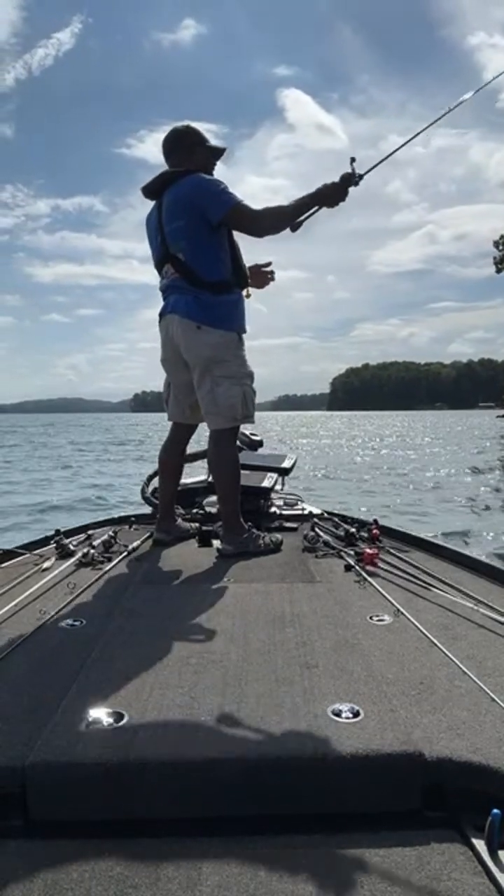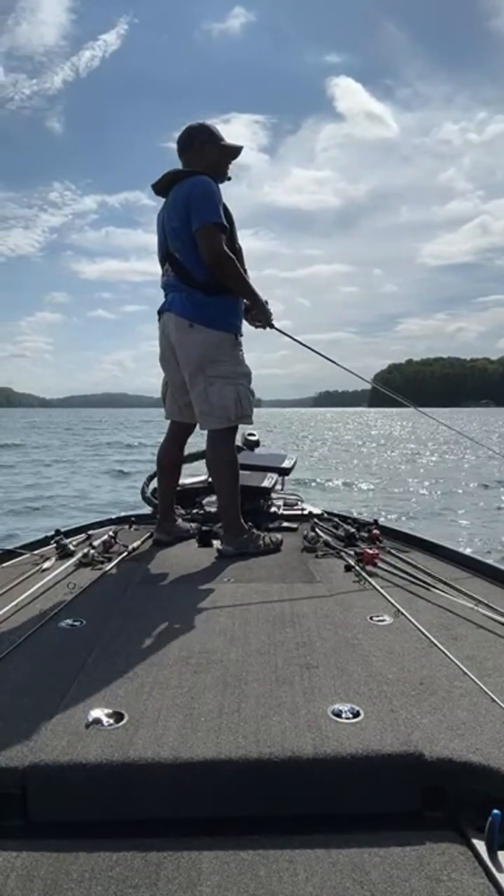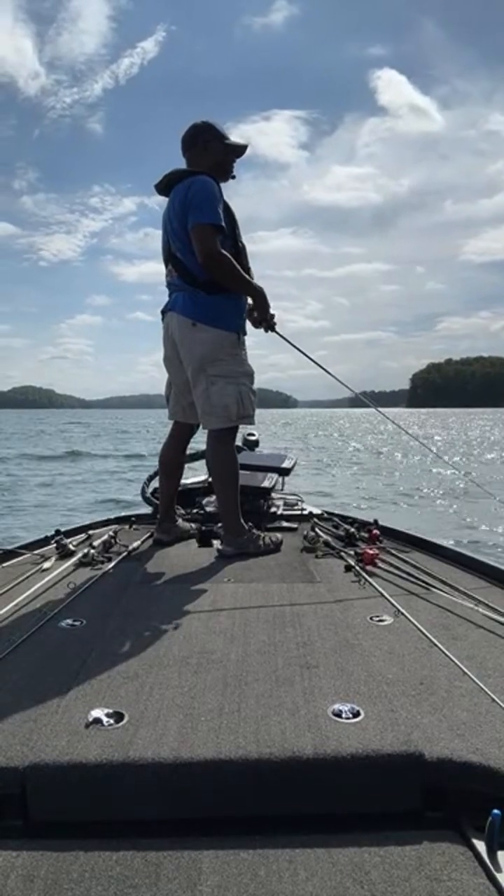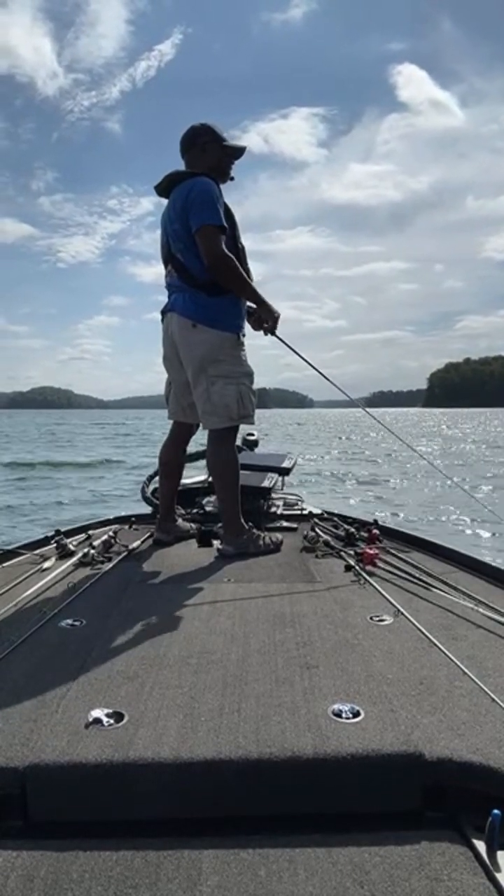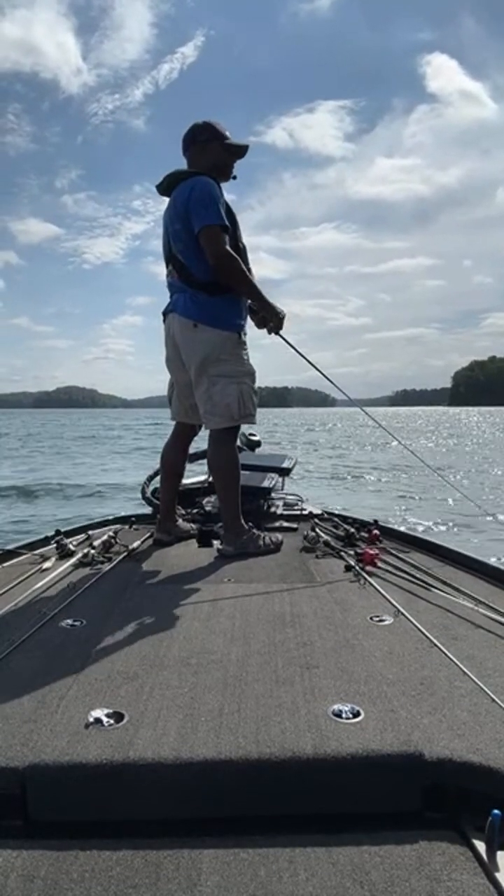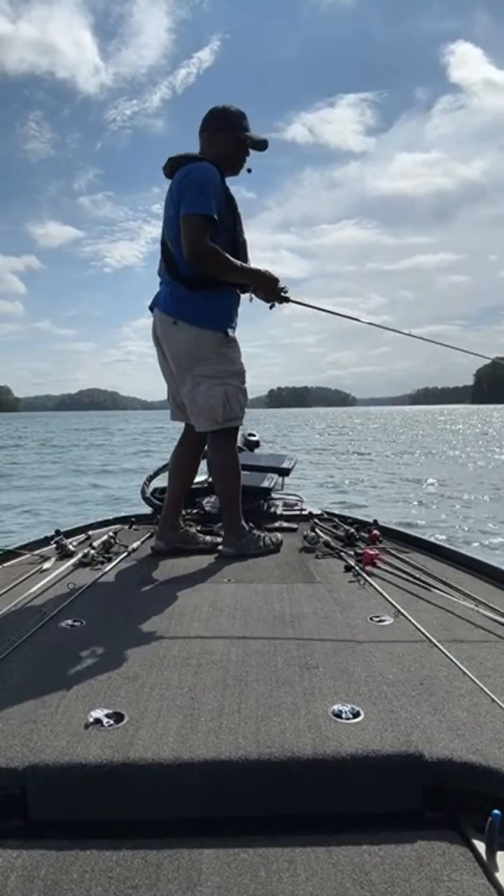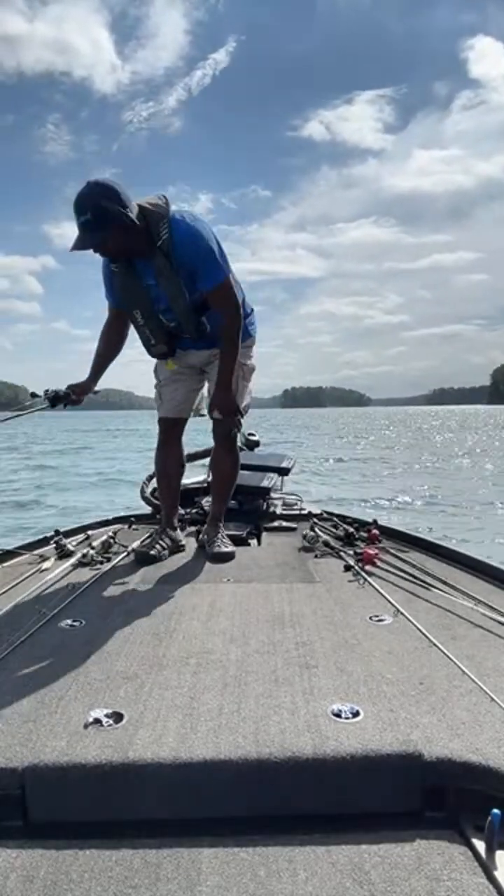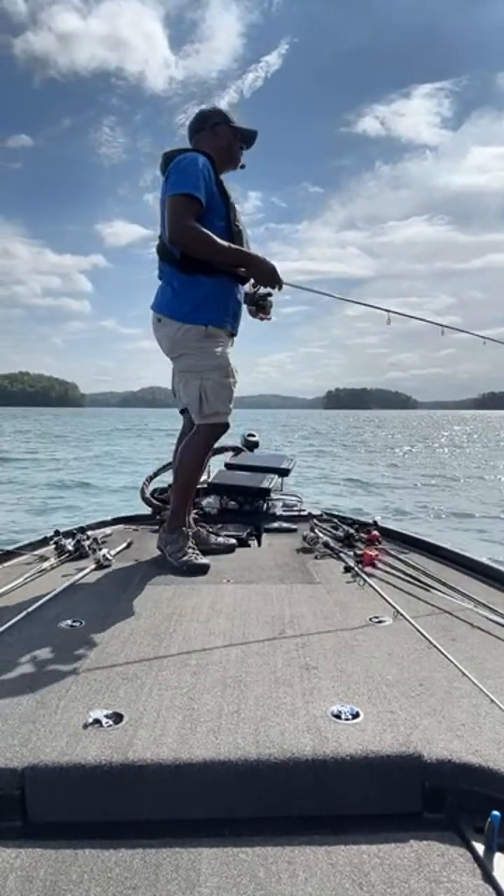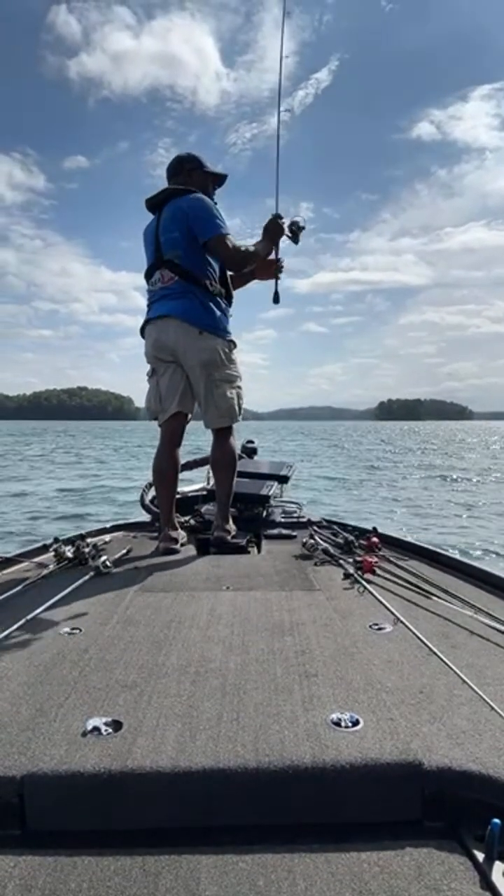Oh, goodness. Now, that is not a good cast at all. But let's see if I can save it. Oh, yeah, I can save it. I cast that directly over the branch. All right, there it goes. Came right over it. And one more cast and then move on. So I threw two moving baits over there and got nothing. Nothing for my efforts on that moving bait.